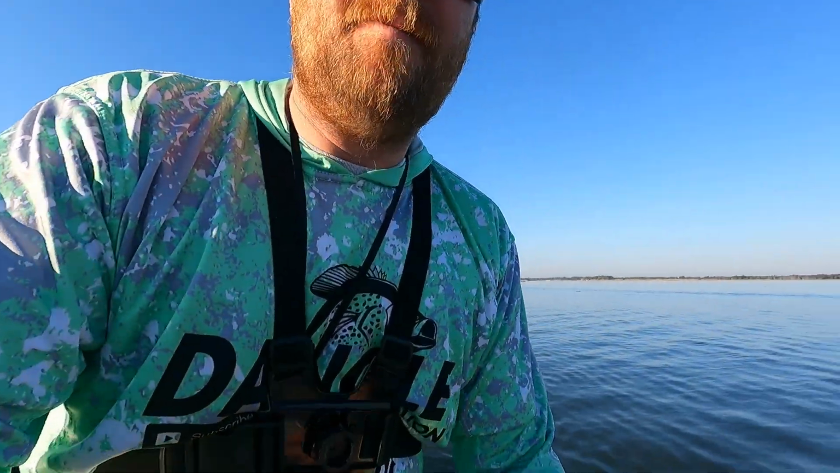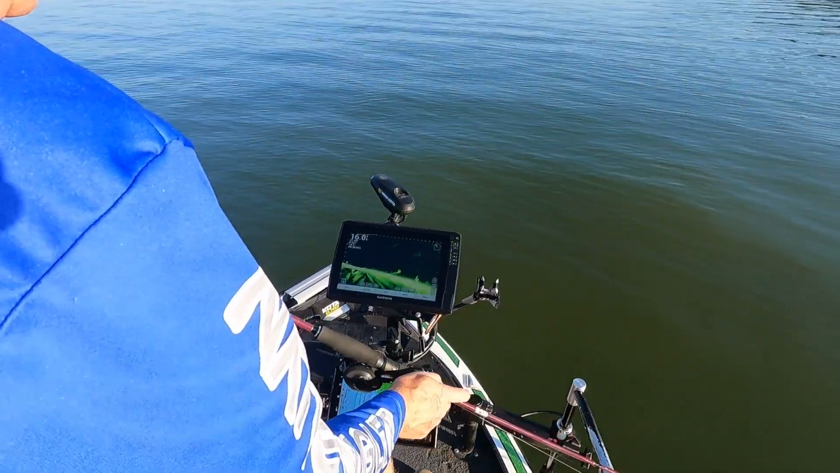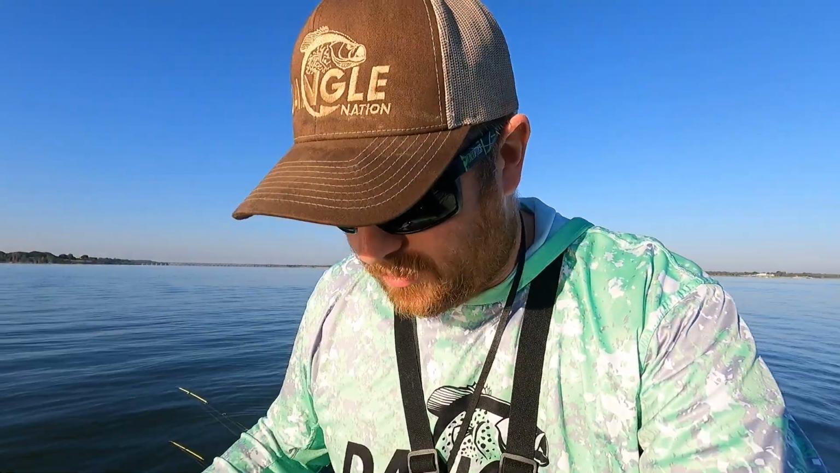So now, spot number two right here. I'll be honest with you guys, spot number two was about 500-600 yards from spot number one. All three of these are pretty close to each other. Now what we're gonna do is drop the trolling motor and scan to see if we can find some structure, find some fish. If we can't find any on the scope, we're gonna drop down with side imaging and go up and down this area and see if we can find something. So spot number two, here we go.